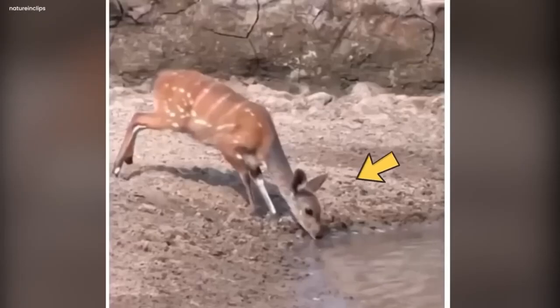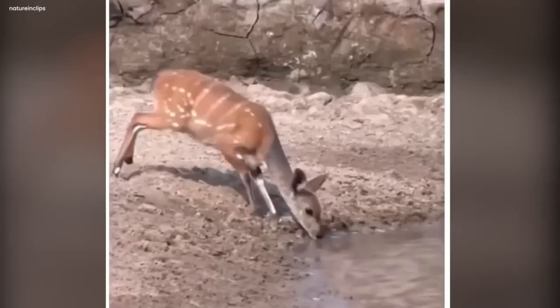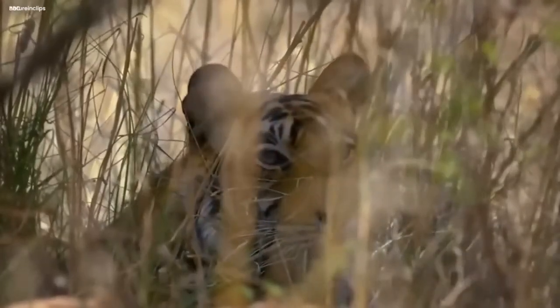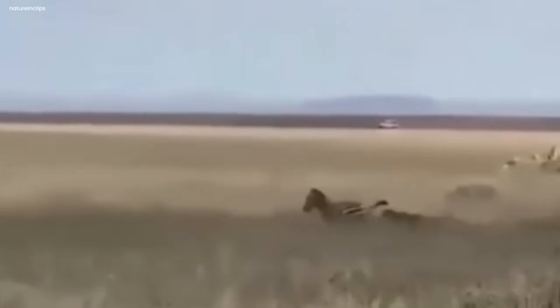In one part, a deer was drinking from a calm river, but a sneaky crocodile was there underwater waiting patiently. Suddenly, it appeared and grabbed the deer, showing how nature can be cruel. In another part, a tiger stalked a zebra silently. The normal sounds of the wild were hushed as the tiger pounced on its prey, teaching us how fast and quiet these attacks can be.